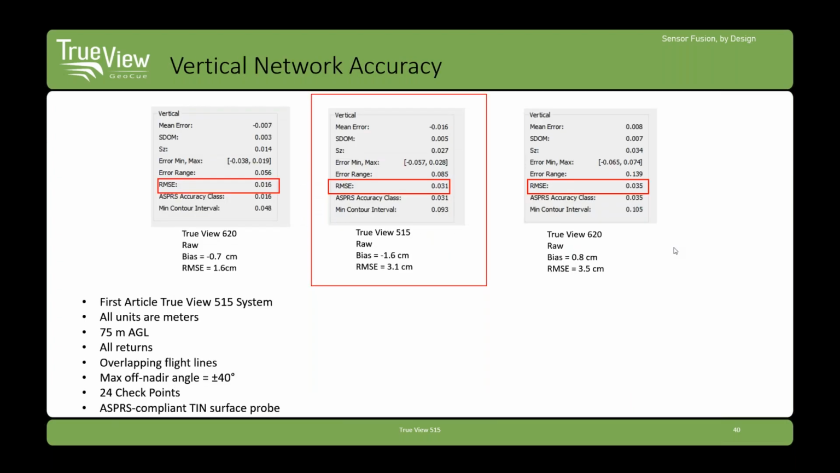So let's look at an example project. This is the first article testing of the 515. We were flying 3 different sensors at 75 meters above ground level. We included all returns and all overlapping flight lines. And this is important when you're looking at accuracy. Make sure you understand what the company or whoever you're speaking to about accuracy, make sure that you're talking the same basic situation.